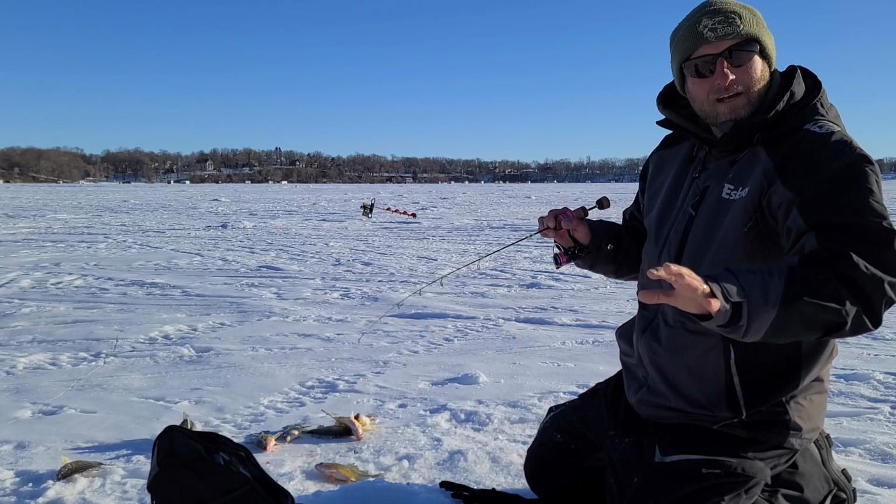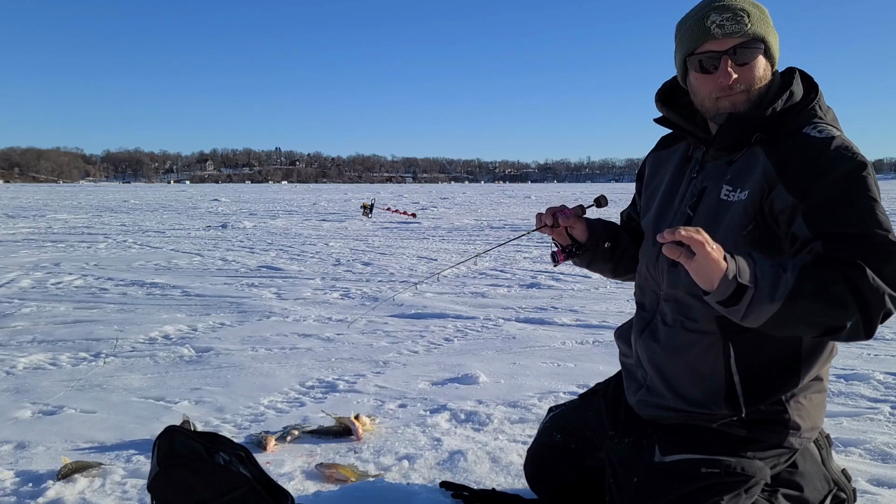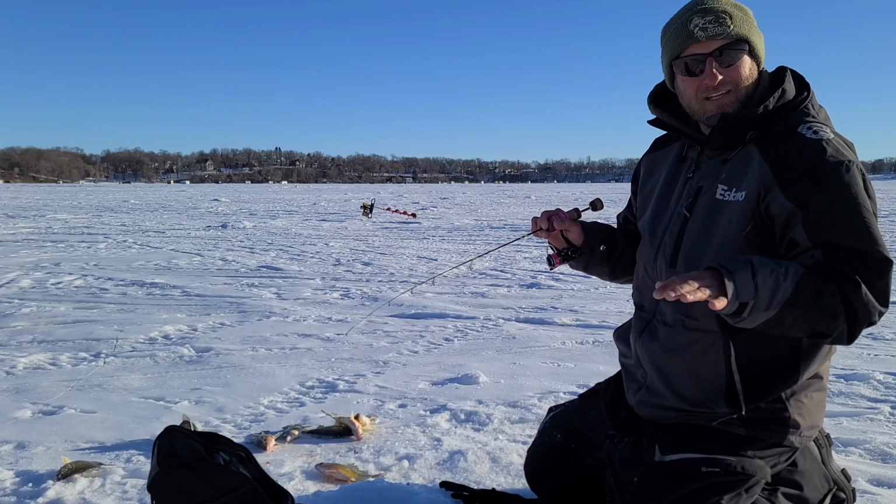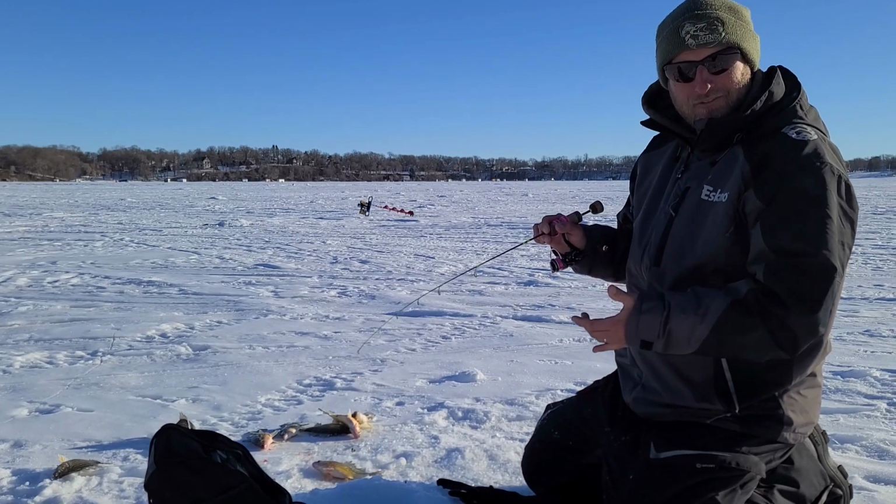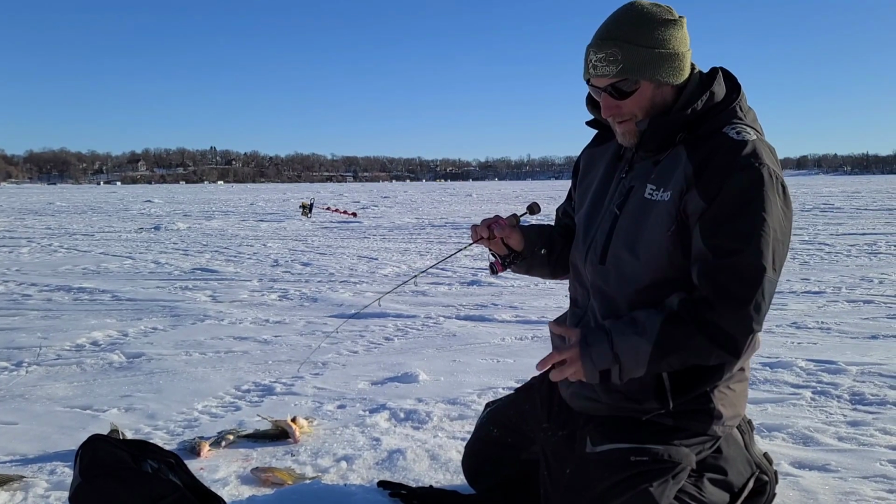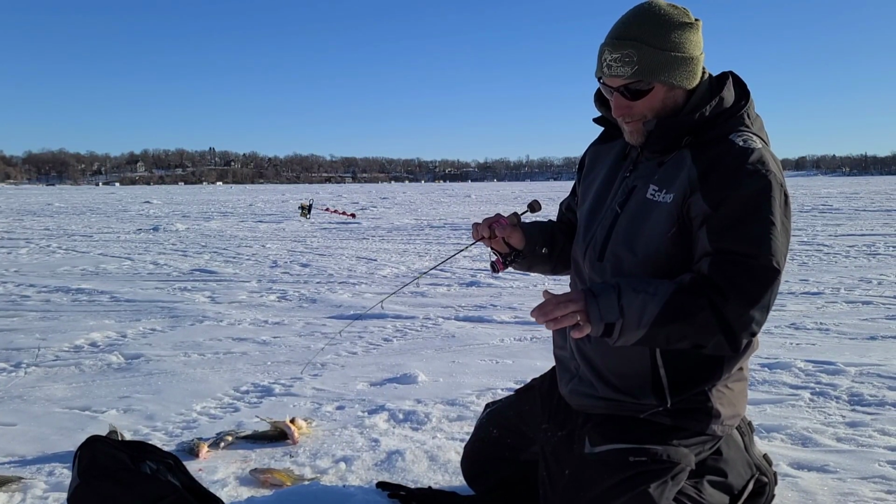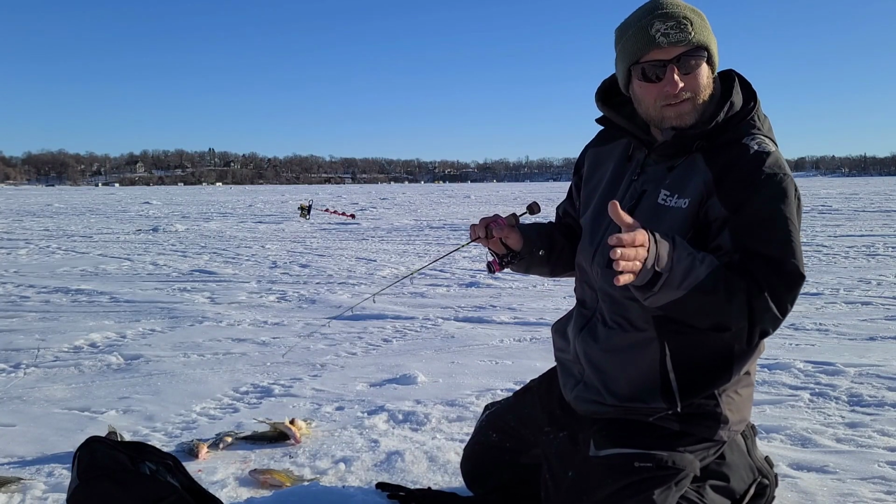I got fish that are down low, but I'm still staying at that 10 to 12 foot mark. Don't let these fish tempt you to get down there, because if you start fishing the bottom, your school is going to clear out. Even though I'm marking fish on the bottom or close to the bottom, I'm in 16 foot of water and I'm still jigging at 10 to 12 foot, and I'm not going under that.